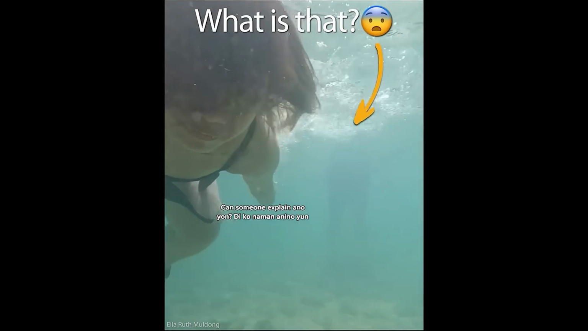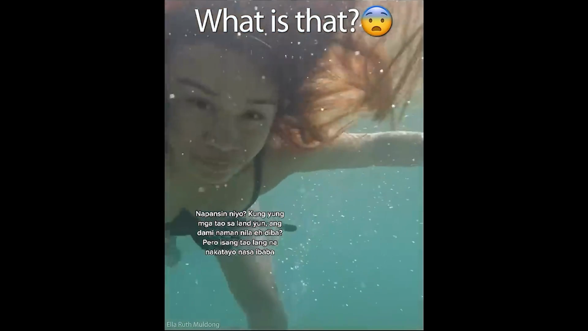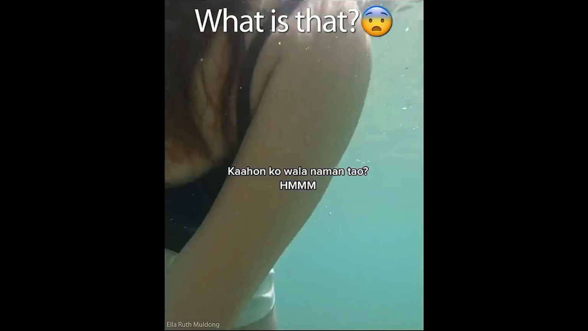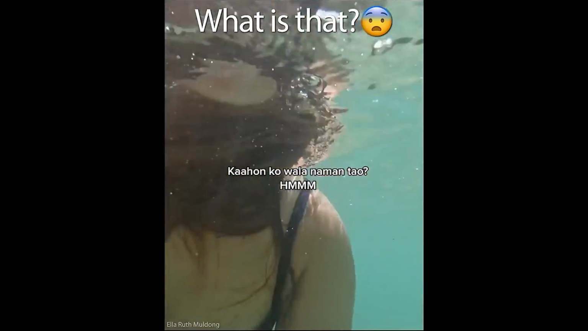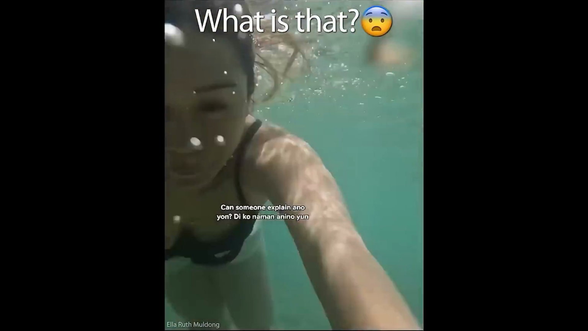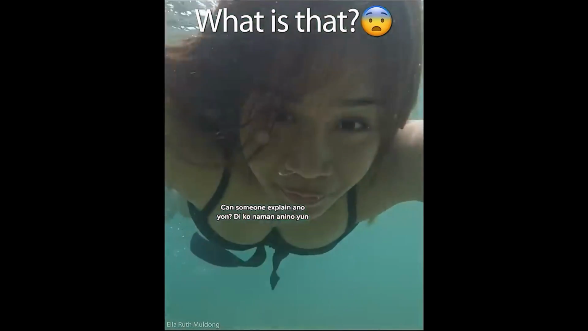An unearthly black pair of legs appears behind her, a weird trespass into her underwater environment. What's even more weird is as she goes back above the water, suddenly, the shadowy legs are nowhere to be found.